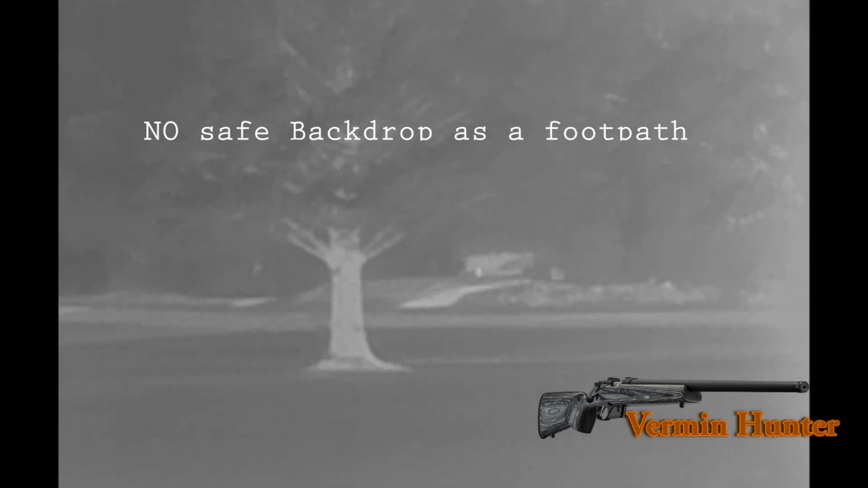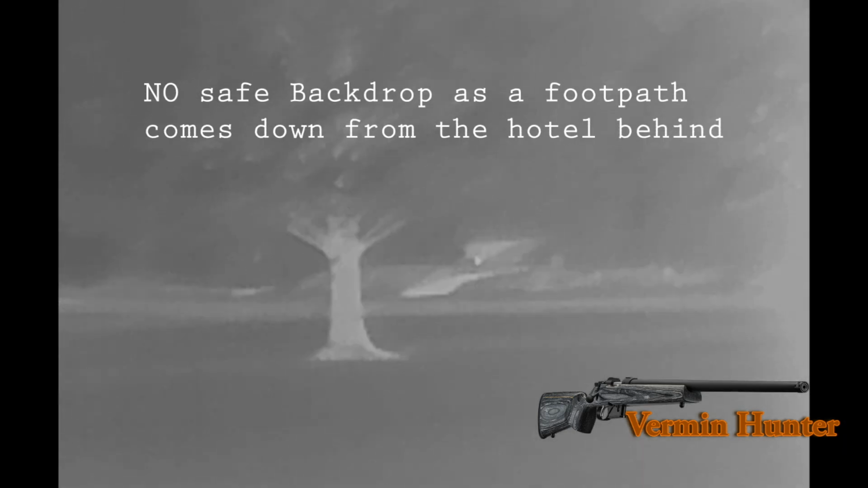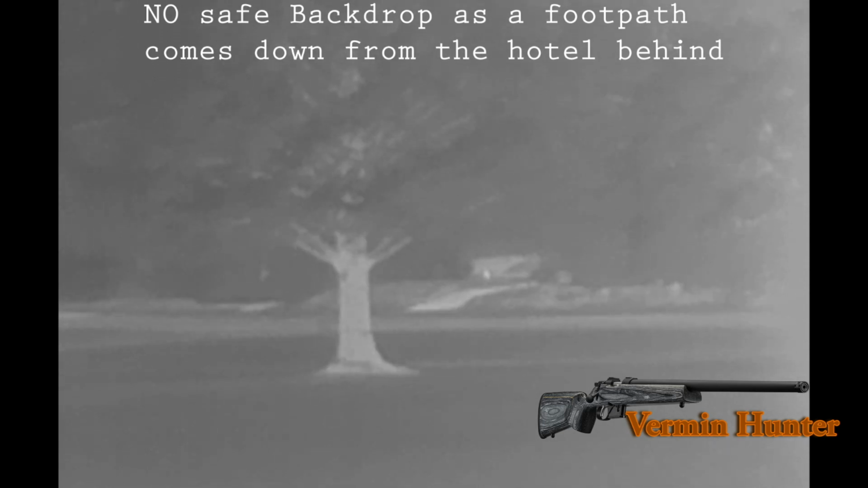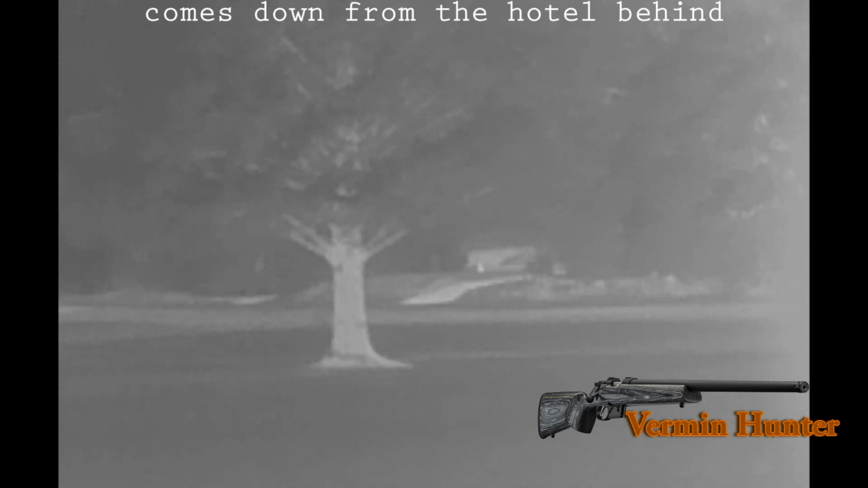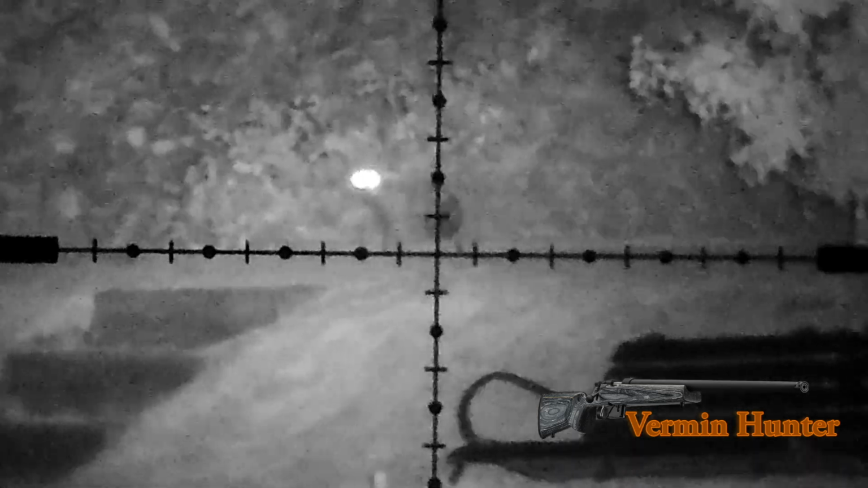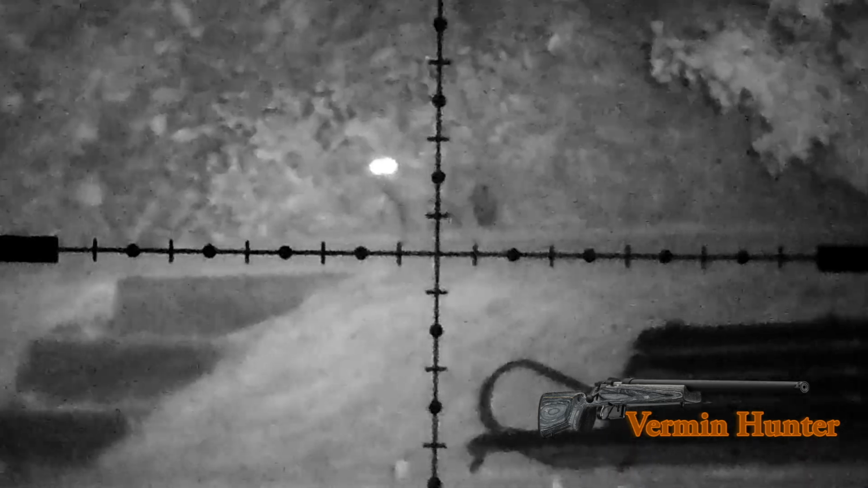This is a raised small green. The tee area here sits right underneath the footpath that goes to the hotel, and using the thermal I picked up this fox. No amount of calling, no amount of using my mouth calls or the hand callers. I tried different callers. He seemed very, very interested and just wouldn't move.